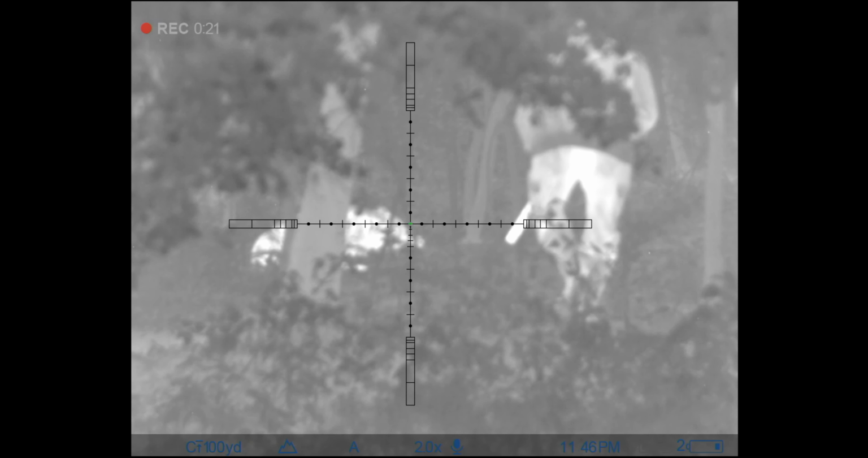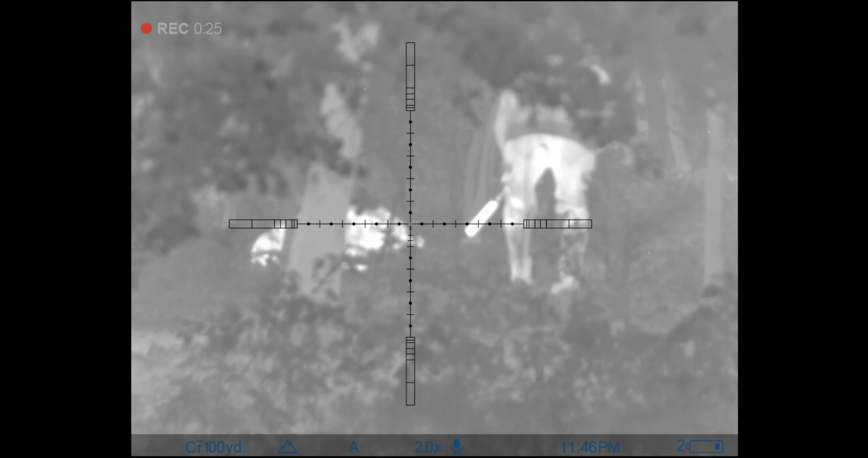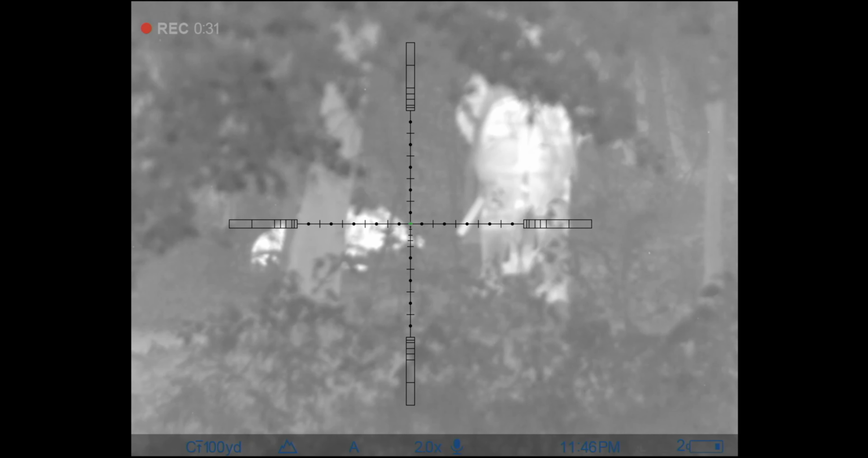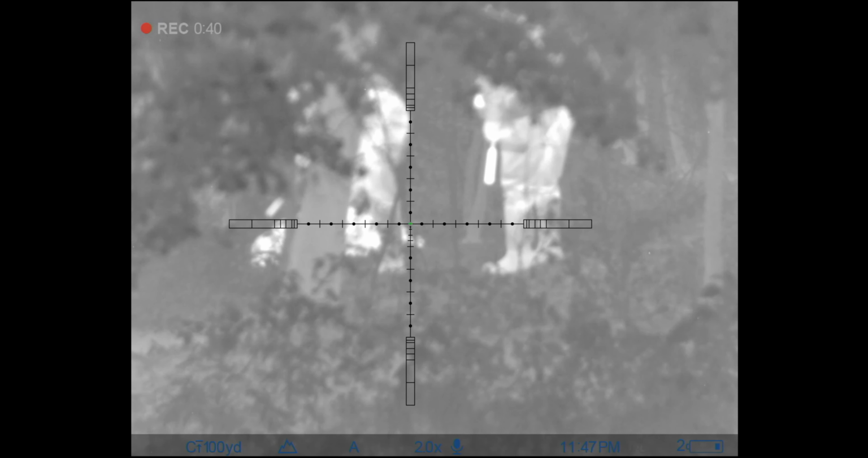Again, always trying to learn and look better. That guy looks like he pooped himself, that hot spot right there in the middle. This is us going to recover that pig that was in those trees. Hopefully this helps y'all. This guy looks like he's got his pants almost all the way down, halfway past his butt. Looks like he's got a Joe Plumber crack going on right there.